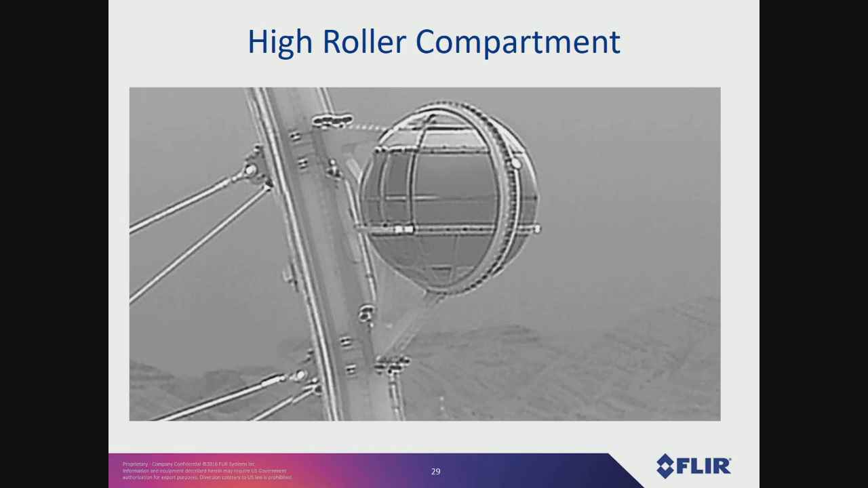There's one of the compartments on the High Roller. You can see there's some stitch artifacts in here too. You'll notice that one of the struts on the High Roller is severed in half. That didn't actually happen, luckily. That's just an artifact of motion.